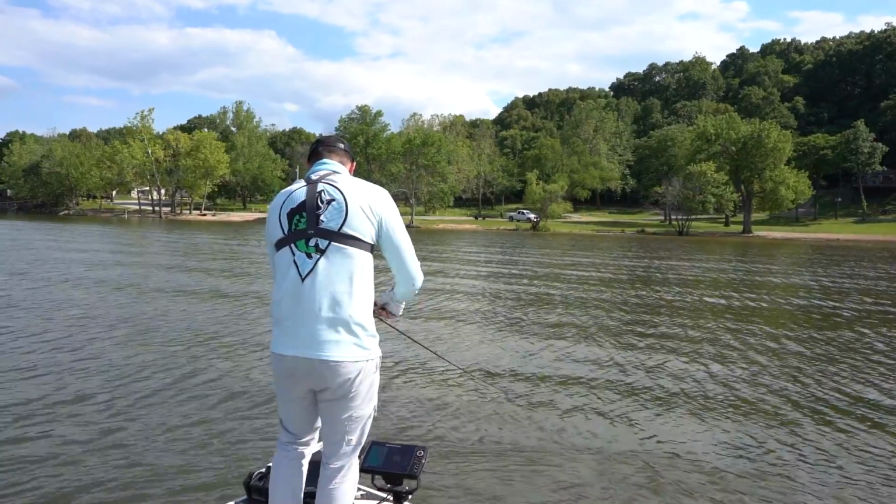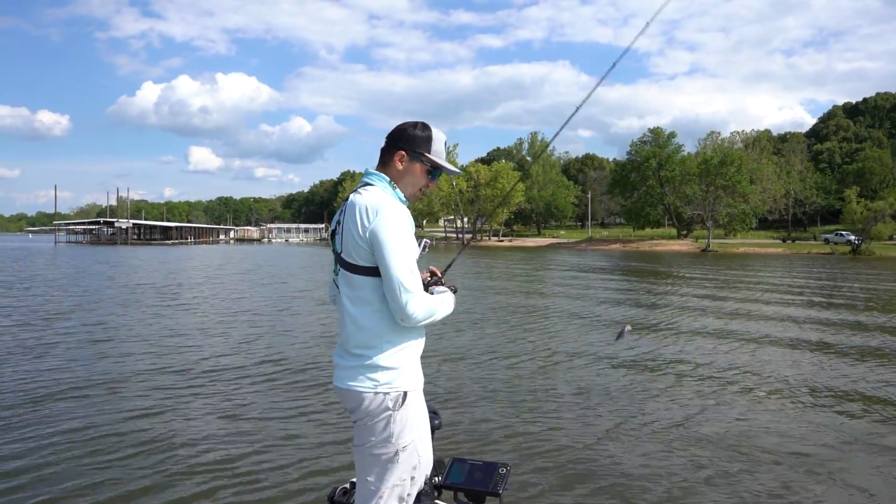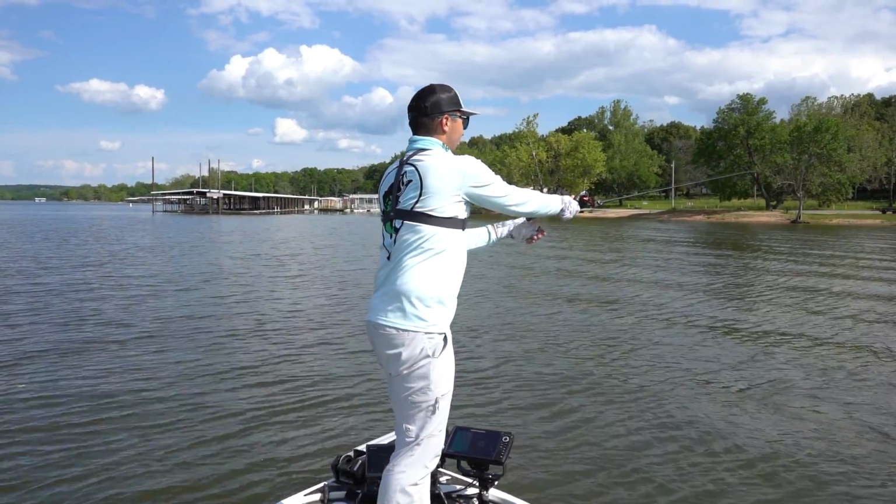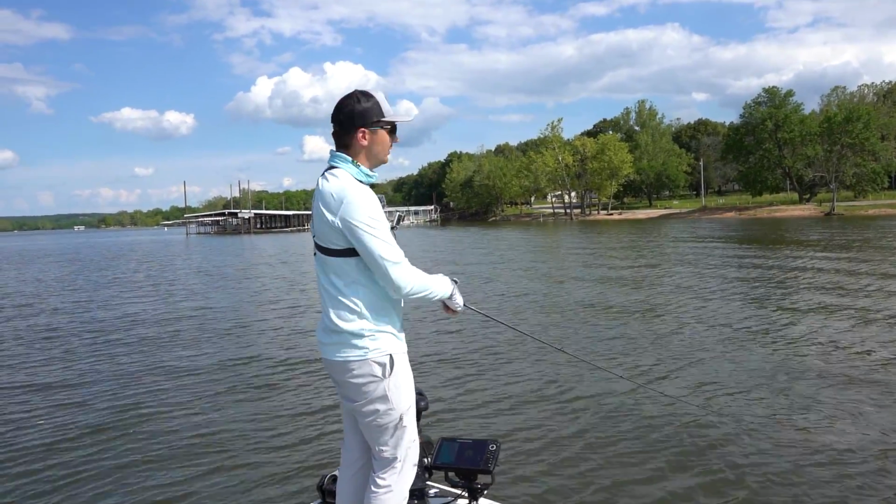Get it again, fish. That was a big one. I saw a bunch of shad kick up there real shallow, so I went to another little small shallow diving crankbait, and that was a freaking good one. And he just got off. I don't know what's going on.